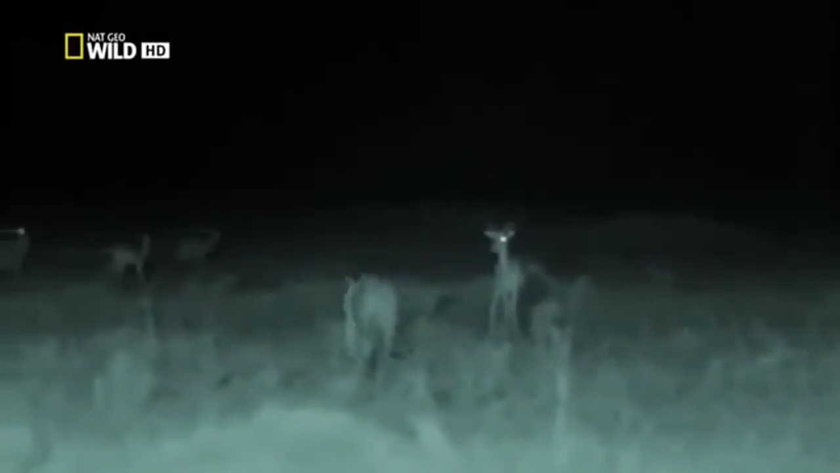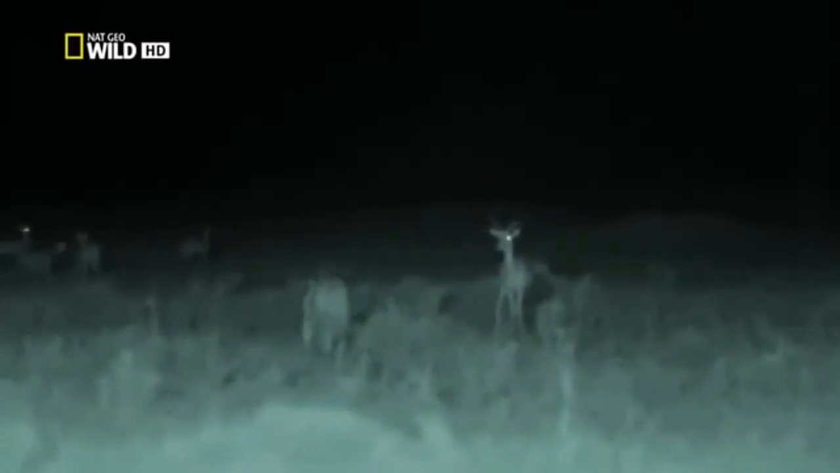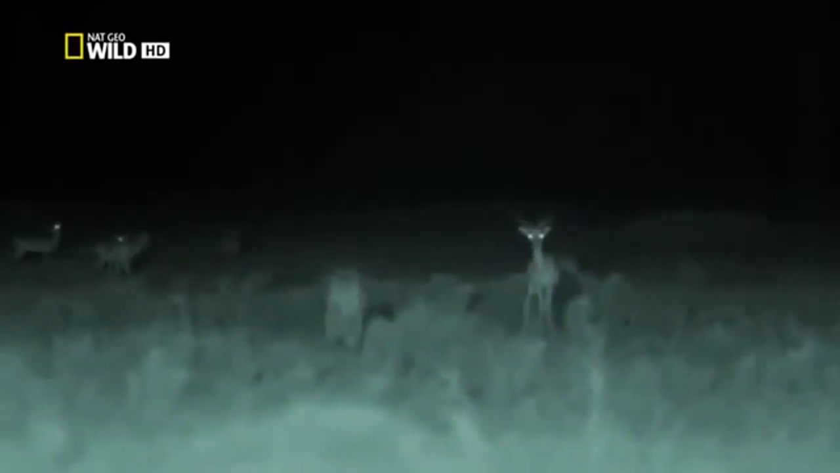The infrared beams are invisible to predators and prey. Our infrared camera allows us to observe how the dark leaves the animals almost blind. Yet when the action moves into the distance, even powerful infrared lighting can't reach. But we can follow the action further.